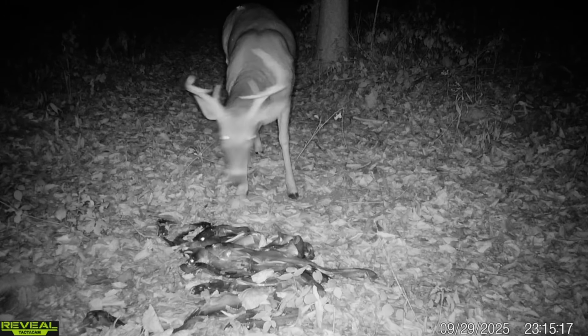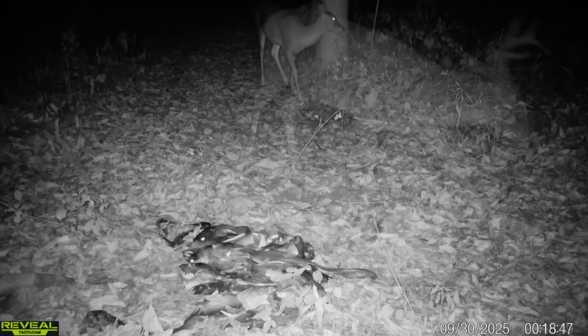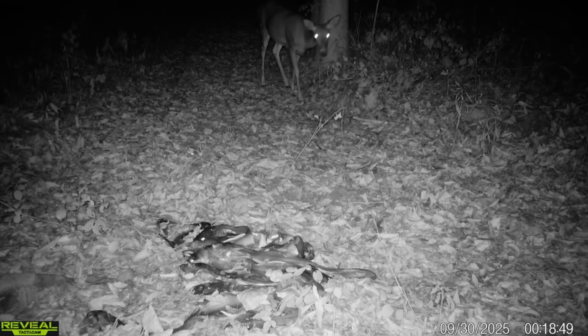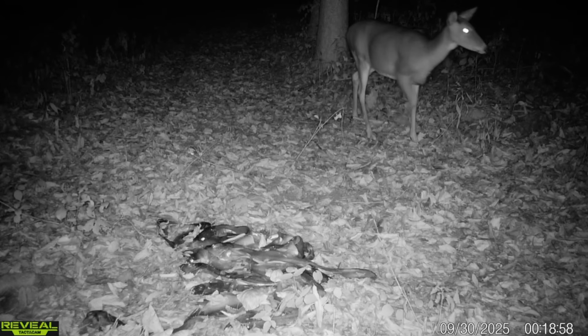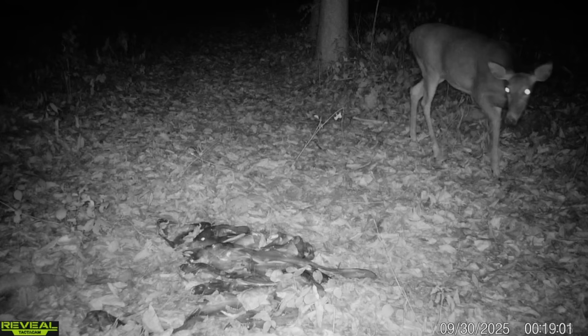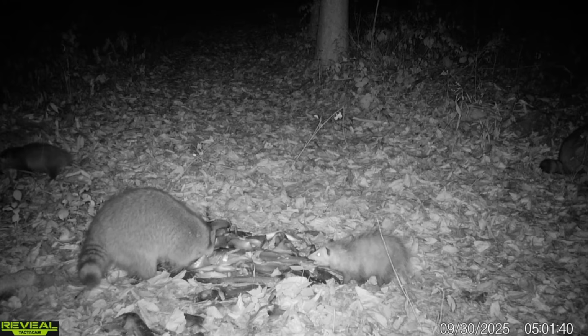And then we had deer, as you can see, this buck. Pretty cool to see a buck come in. I think it was more out of curiosity. And then the doe here. This was close to a trail, so I would have to imagine they were just passing by and kind of noticed it, and they kind of made their way past it.